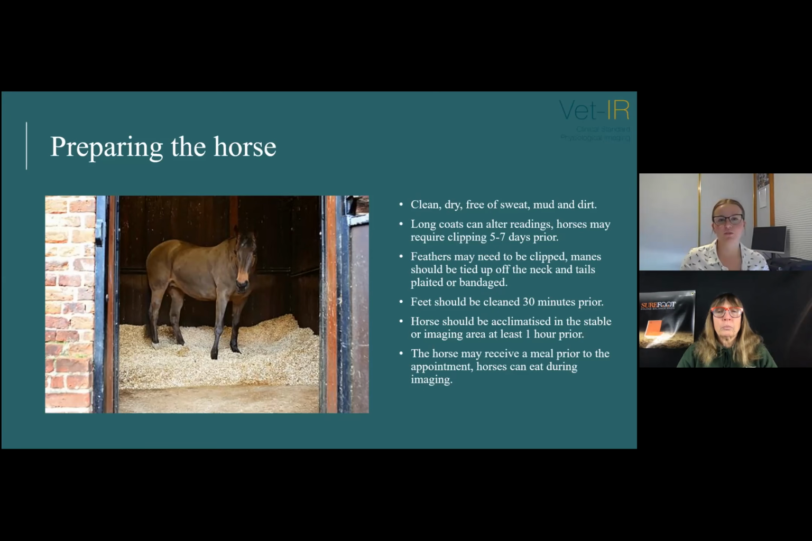Long coats can alter readings, so horses may need to be clipped 5 to 7 days prior. Obviously, we're talking your heavier, hairier breeds, not your winter coat. That's all right. And then feathers may need to be clipped. Manes should be tied up off the neck and tails plaited or bandaged.